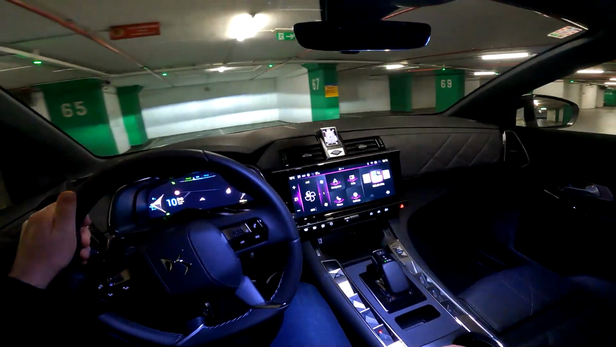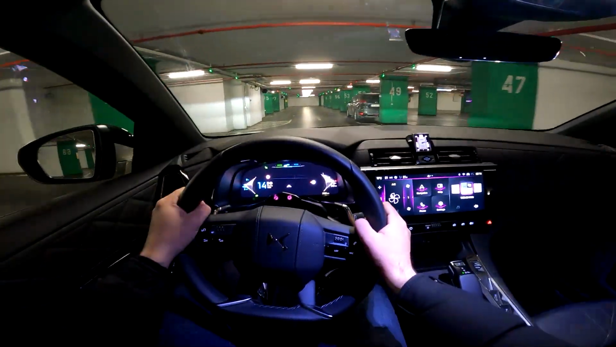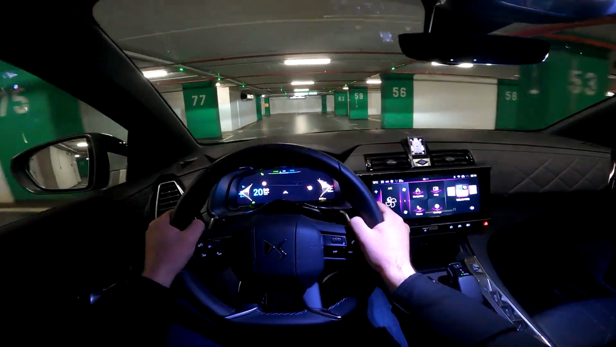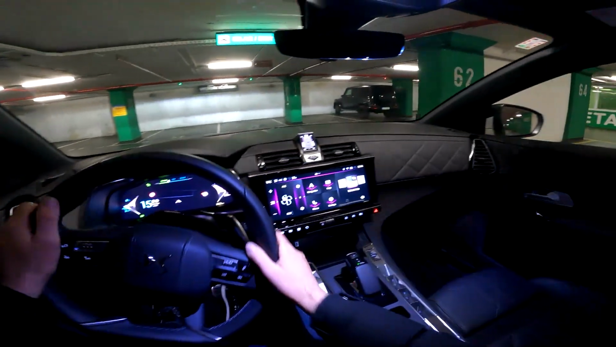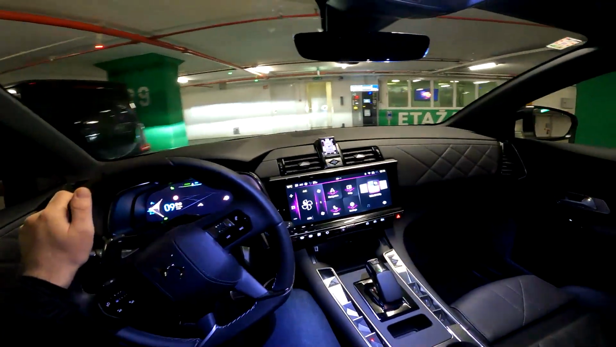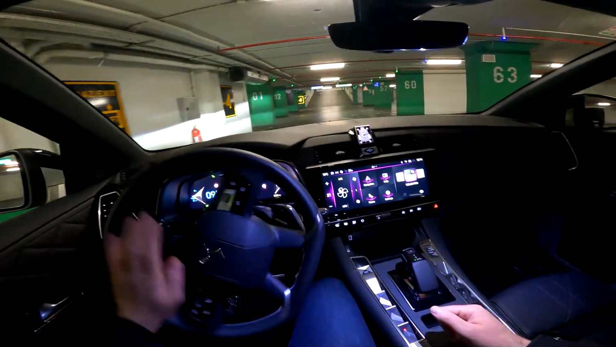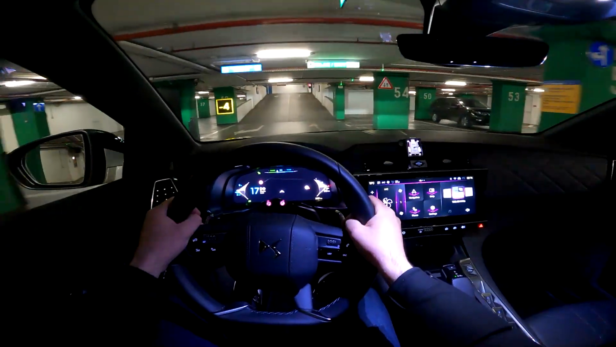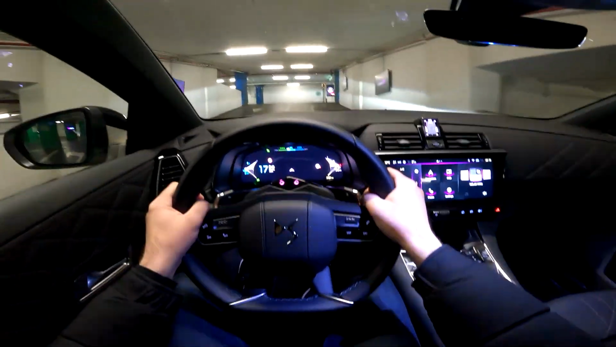This car has the 14.2 kilowatt hour battery, which is enough for around 65 kilometers of electric range by WLTP standard. So overall, very efficient, especially if you have a charger at your home or maybe at your workplace. So that way you can do a lot of electric only driving, as we are doing right now.